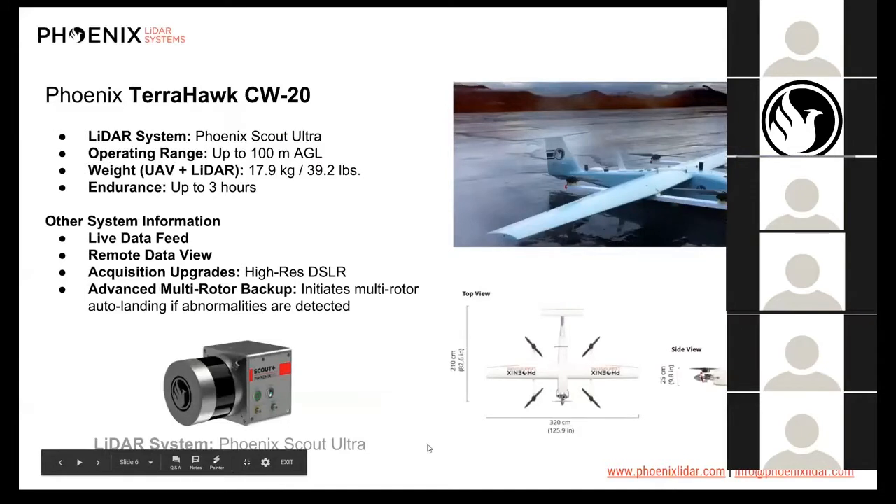So this is our CW20 and the Scout Ultra. Sure. And so just to talk a little bit more about the Terrahawk CW20, we have Grayson Omans, our CEO. I think I said that right. Go ahead, Grayson. Hey, guys.